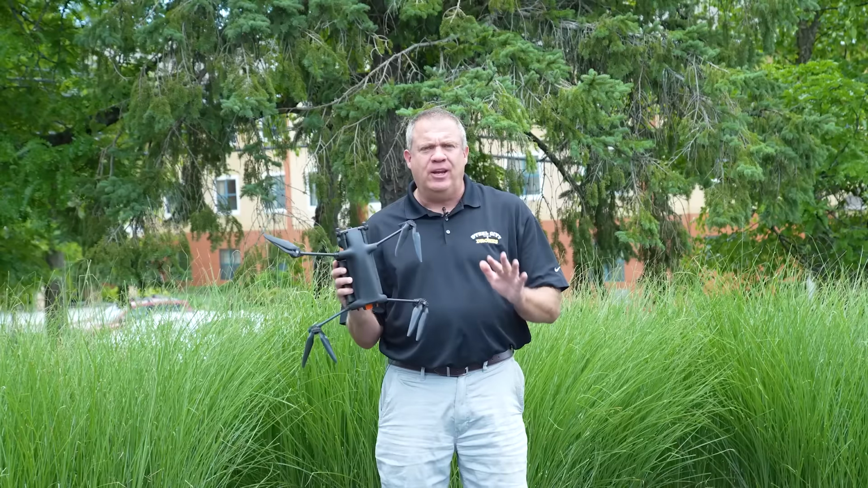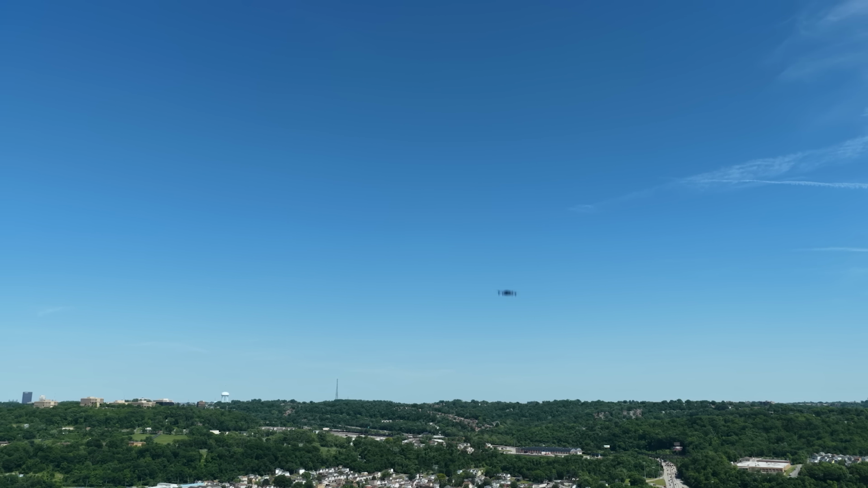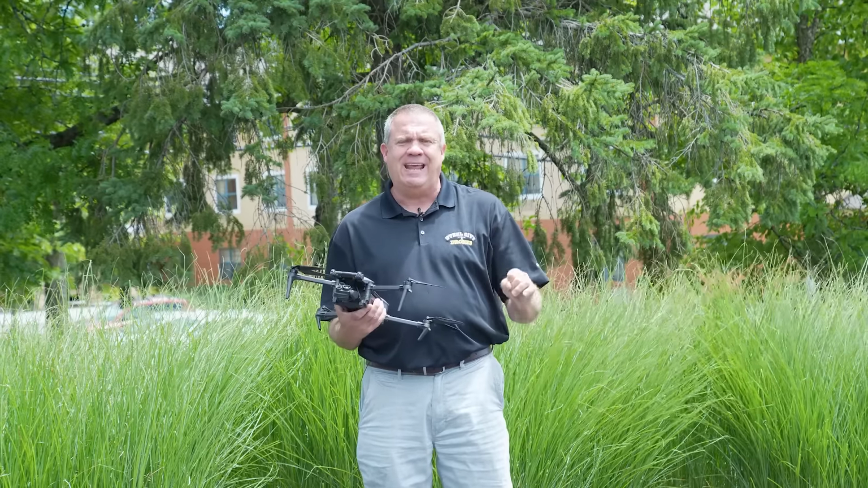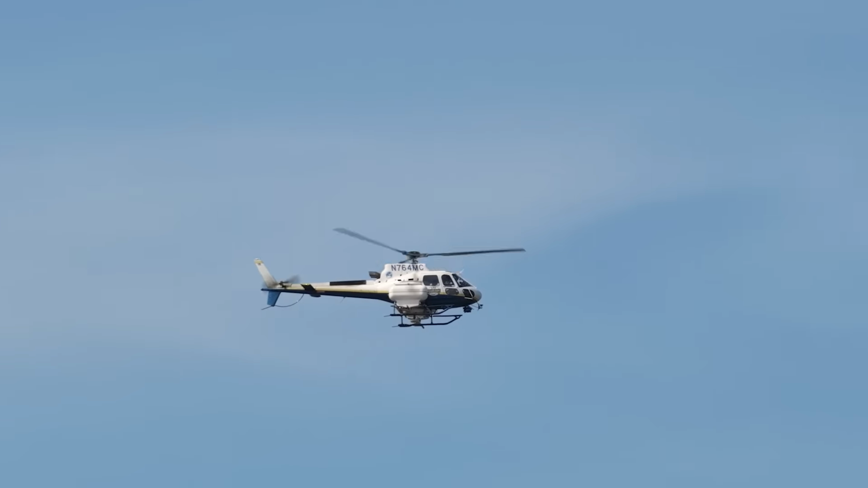For public safety, quick deployment up and down is extremely important. We need to be able to assess a scene as quickly as possible, and as well get down as something changes on the ground. Or let's say we have a helicopter high. Most enterprise drones do not descend quickly, and that can be a very important issue when we have manned aircraft in the air.